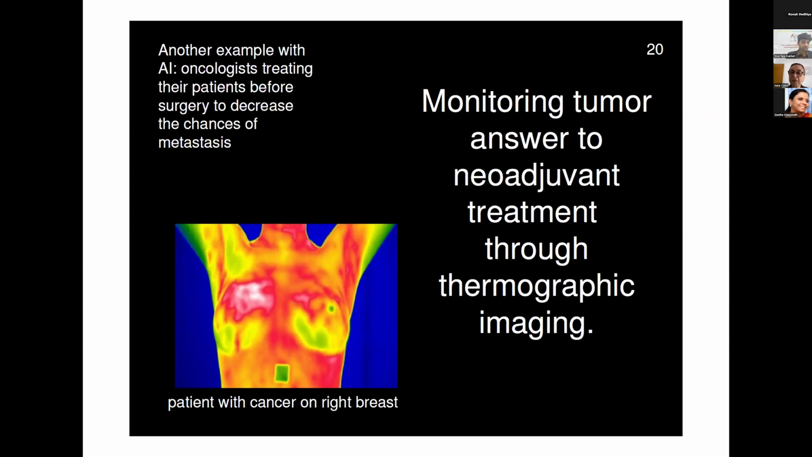So the adjuvant treatment is related to any kind of patient. And one of the important points is to see how it behaves after some time. Another important point is to see if, after the treatment, the tumor reduced or is encapsulated.